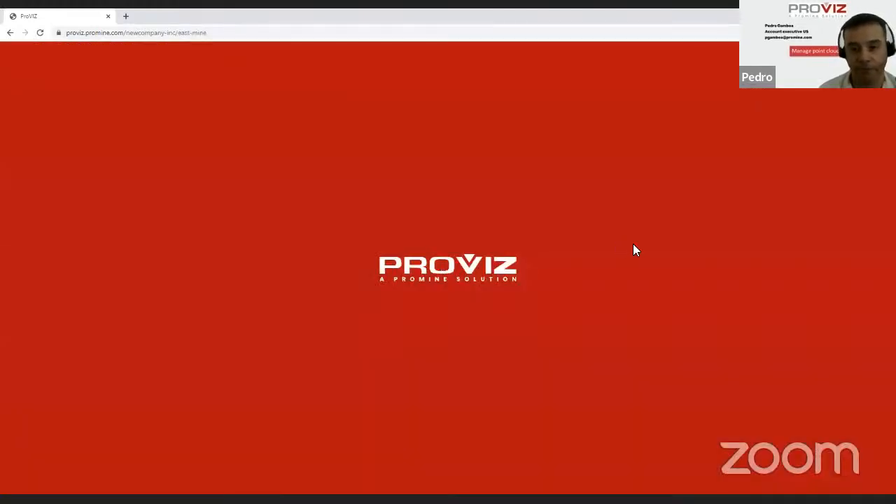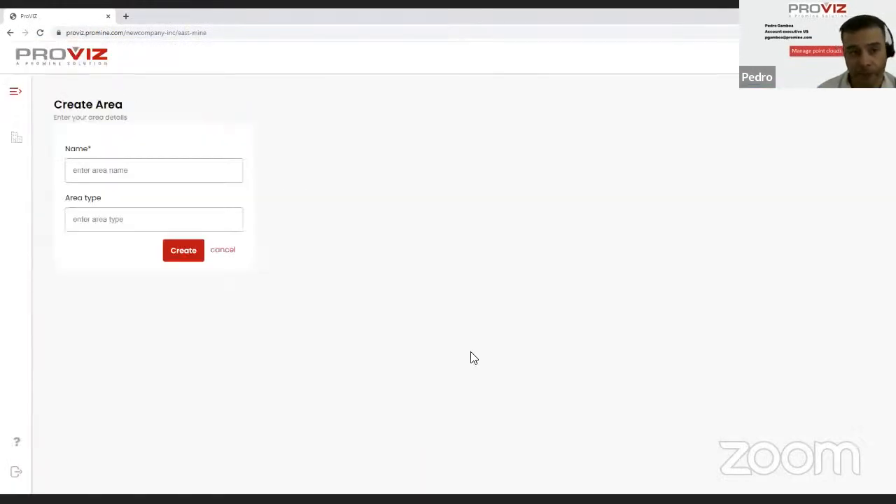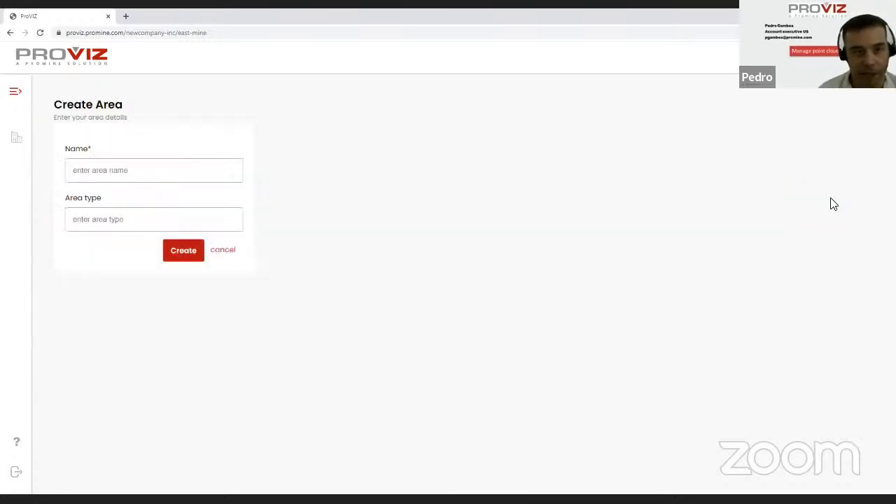It's mine, for example. Okay, now we can create our areas. Our areas would be, let's say that this one would be named access, and the description would be access to the mine, for example. We could add another area.